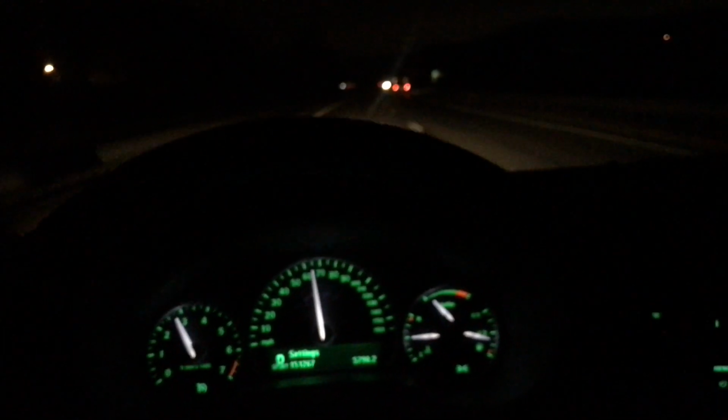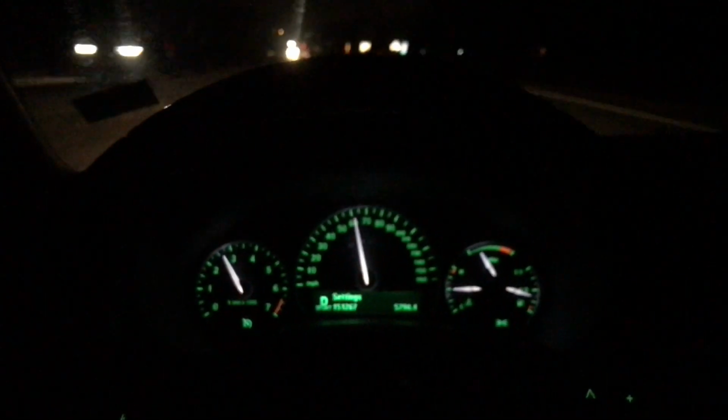I can see why people tune these things. It's very attractive. If the car's fast enough though, and I want it to last. So I figure, tuning it, all that's going to do is put extra wear and tear on what's already a pretty fun car. So I don't know.